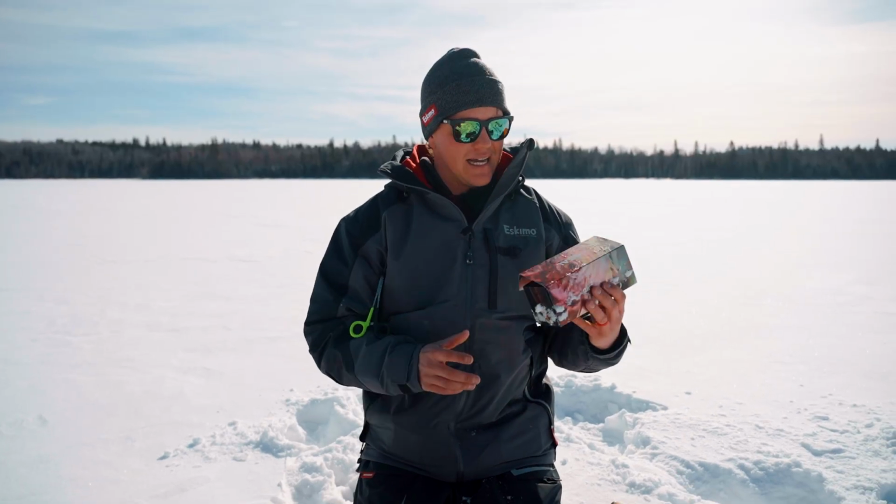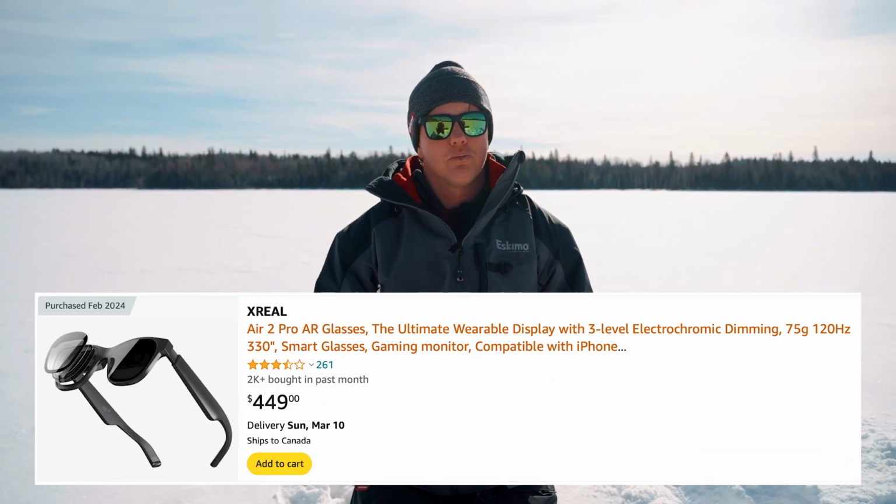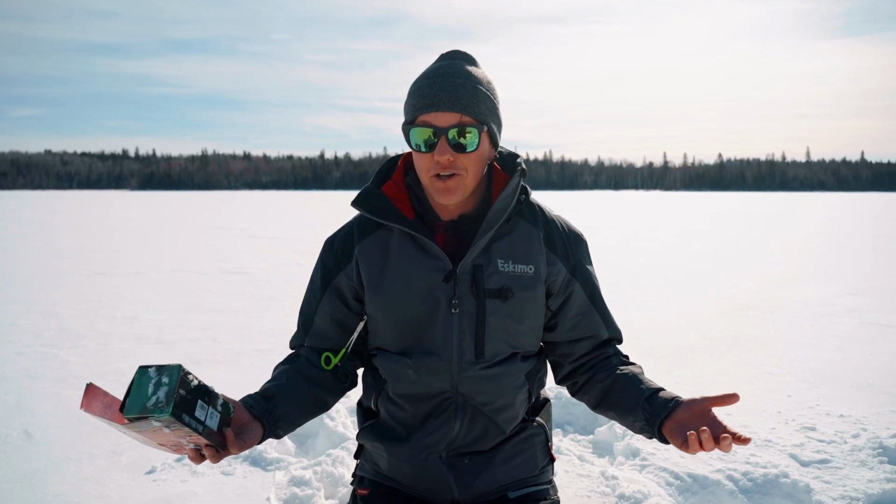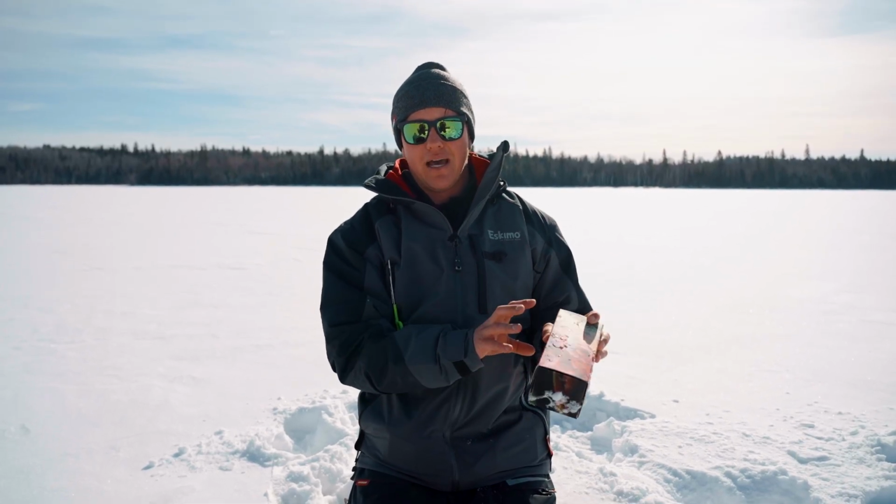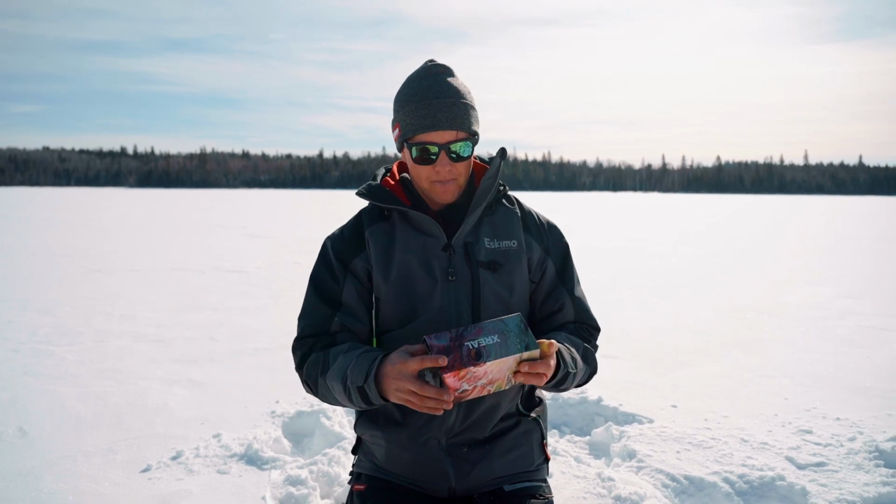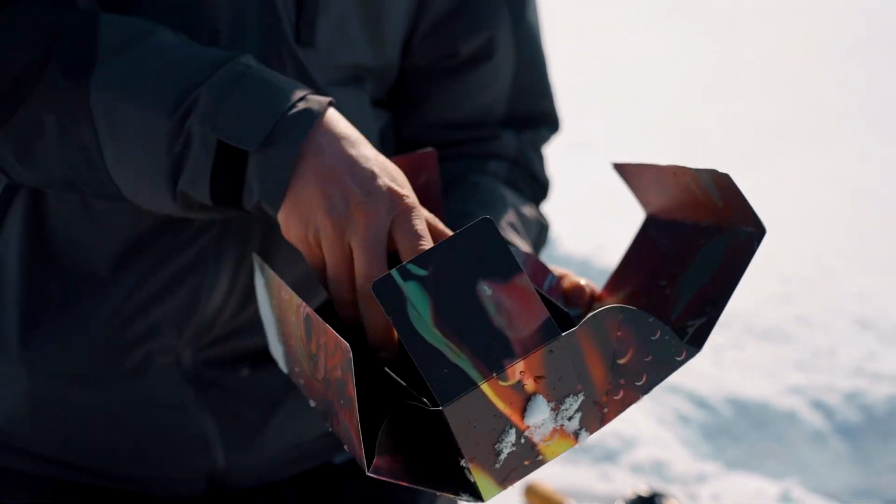Let's unbox these glasses. I bought these off Amazon, X-Real. I think they're called the Air Pro 2s. They're a more budget version. Obviously, there's the Apple Vision Pro. It's like $3,500 American. They look kind of dorky. These are actually the nicest looking ones. From the research I did, they block the light out the best and they're compatible with a USB-C device, which is the new iPhone. So anyways, here we got, pretty basic in the box, just your lens case.